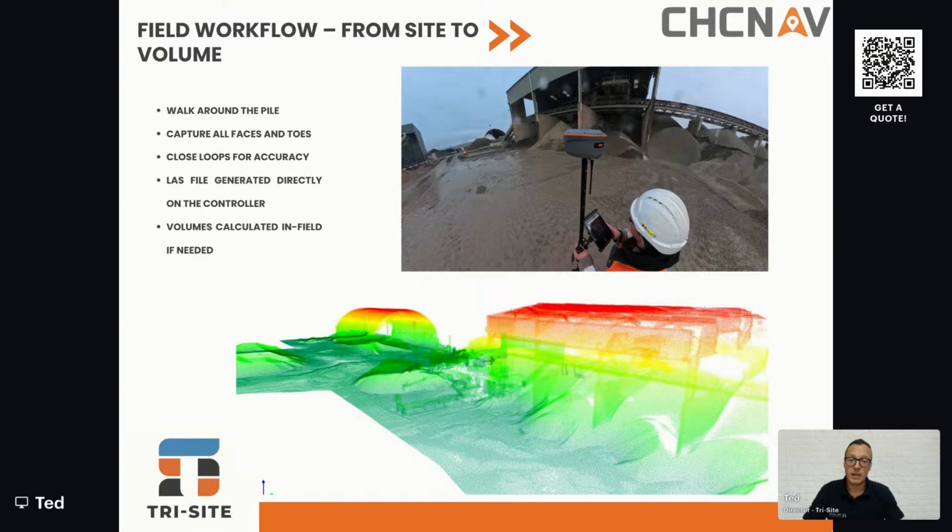The volumes can also be calculated in the field. So if there was a requirement for a stockpile to be calculated in the field, you can actually do that on the controller and produce a PDF report and everything as you go.